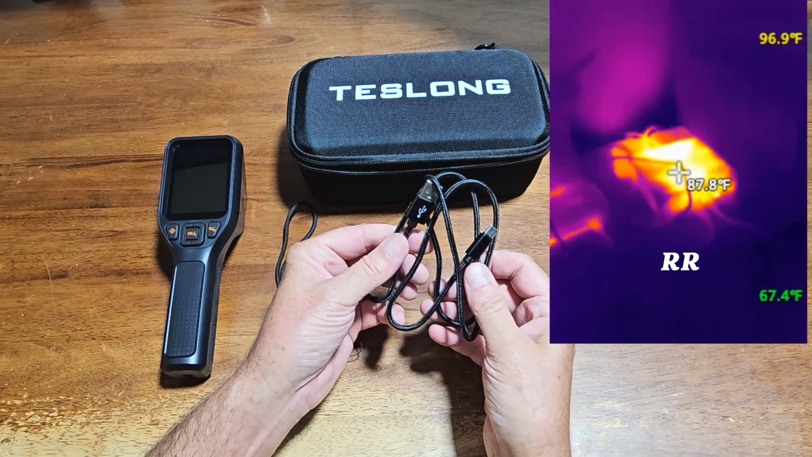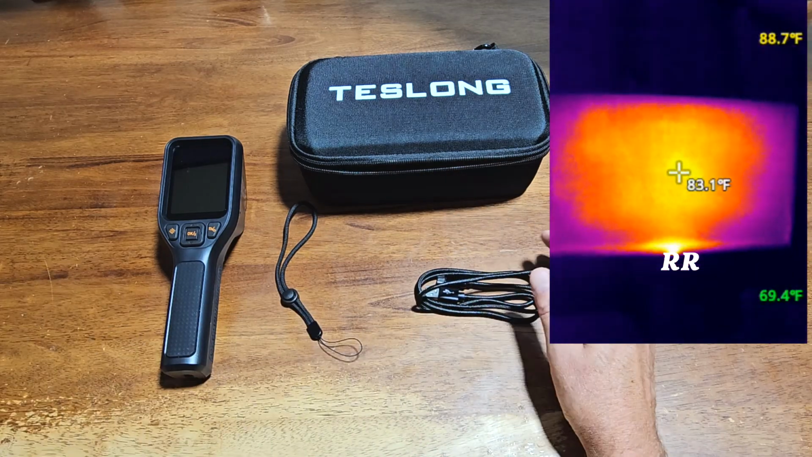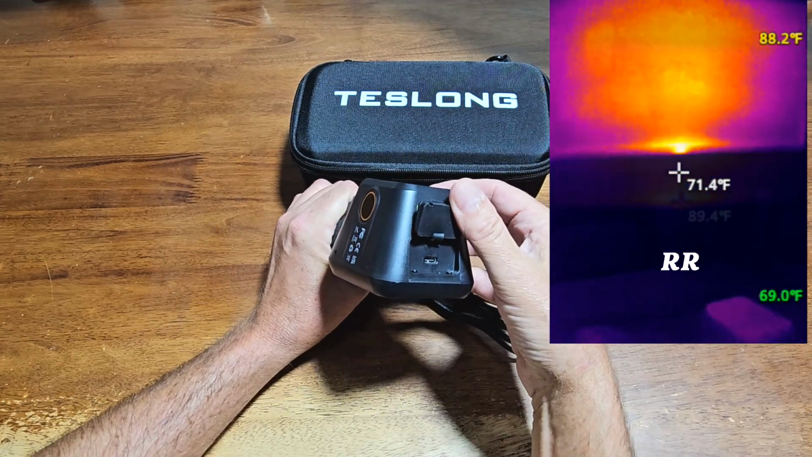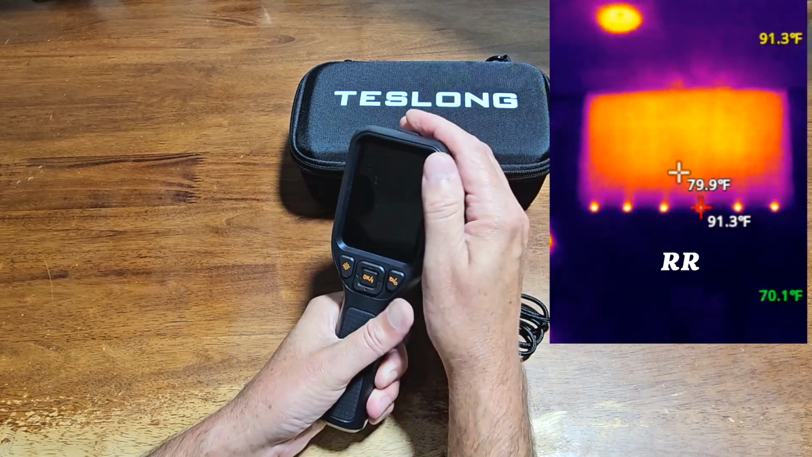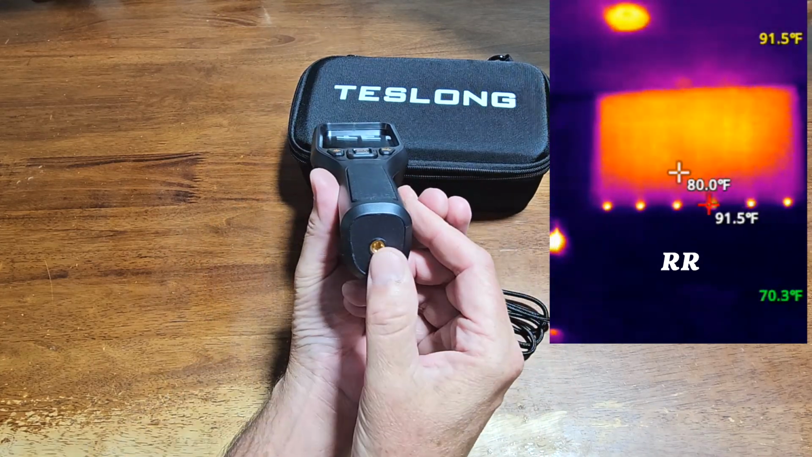And you get about a 3-foot long braided USB Type-C cable for recharging and plugging this into your computer to move files around. Because this is a rechargeable device with a 2600 milliamp battery in it that gives you up to 4 hours of continuous use. It feels great in my hand. The buttons are really easy to access, and it even has a threaded tripod mount on the bottom right here.